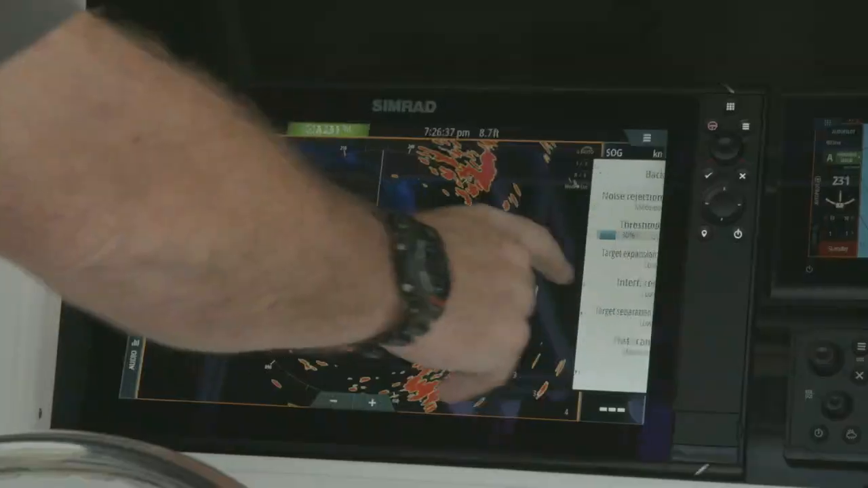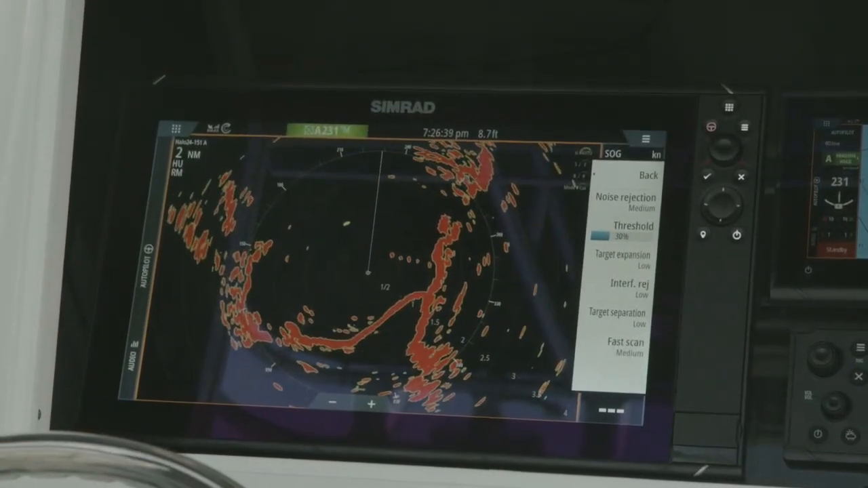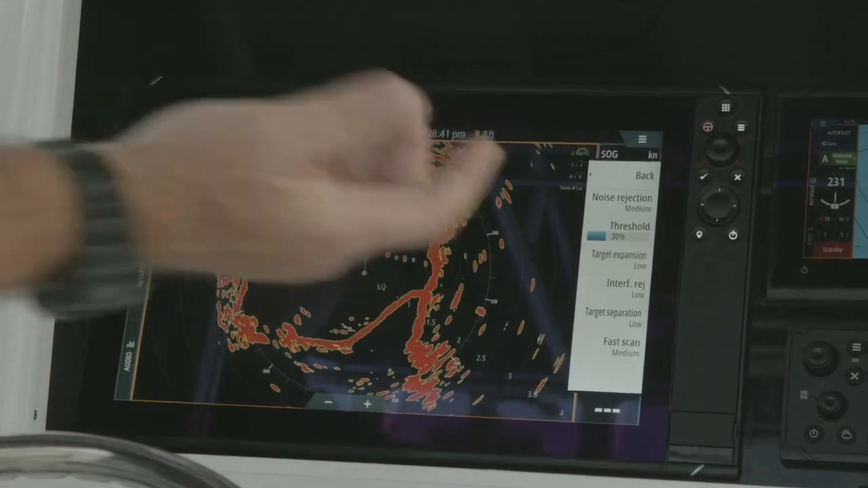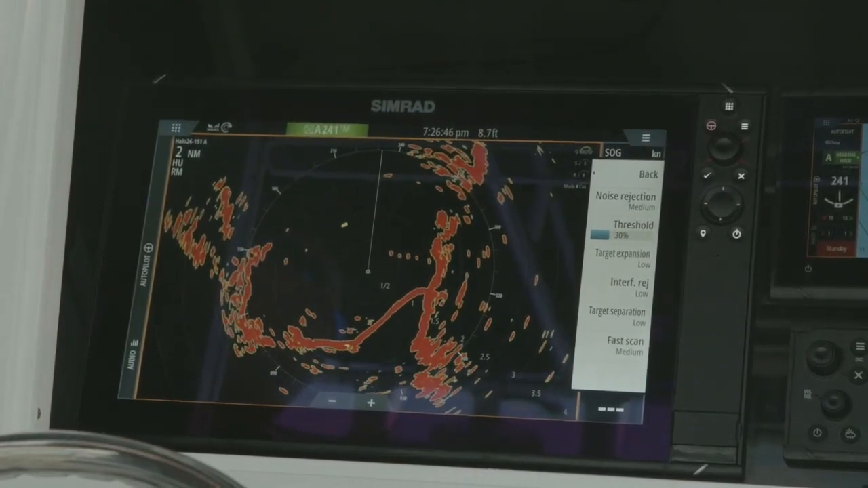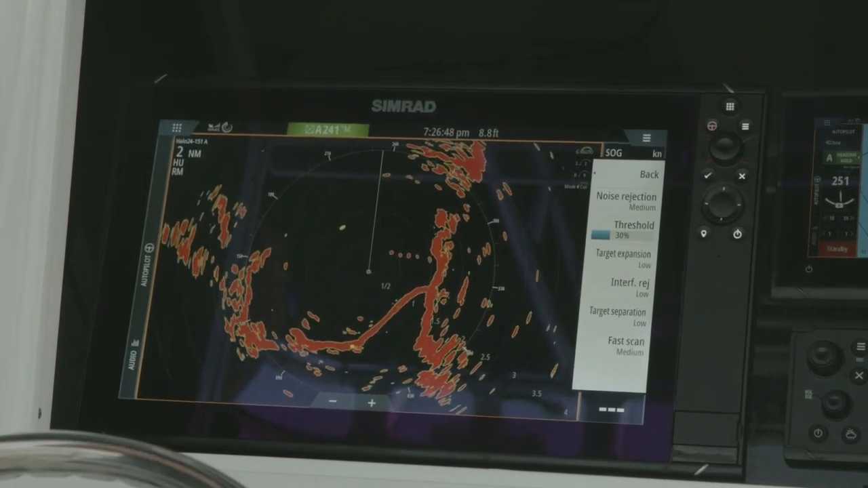But when we go into advanced, here's where we can go in and set different filters. So you've got noise rejection. If we're out and there's a lot of false echoes, we've got boats, buildings, towers, things around us that are creating a lot of noise, we can go and increase this noise rejection. Bringing it up is increasing the filter, which is reducing those smaller or lighter target returns coming in. So you've got to be careful. You don't want to take it too high, where we start filtering out those targets.